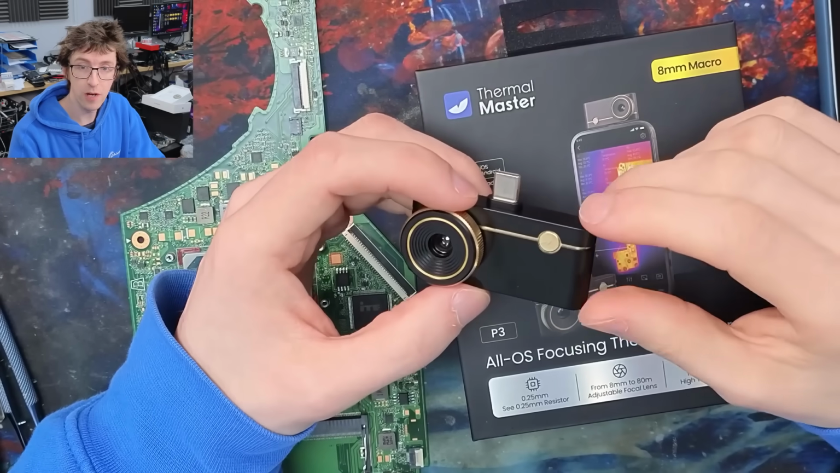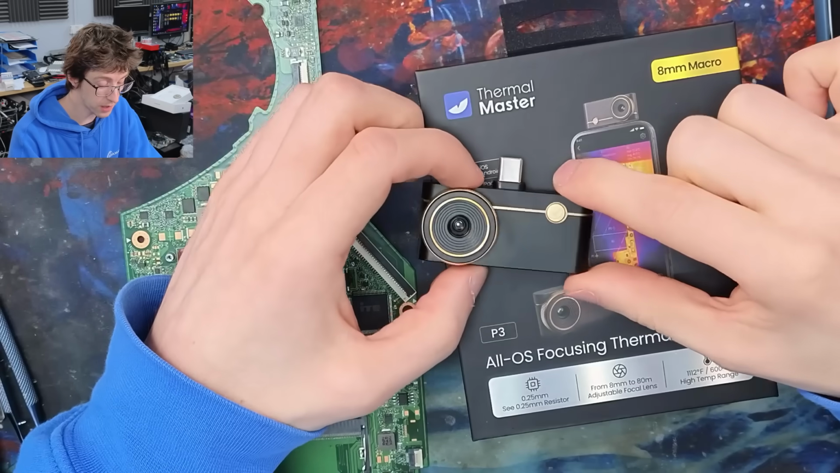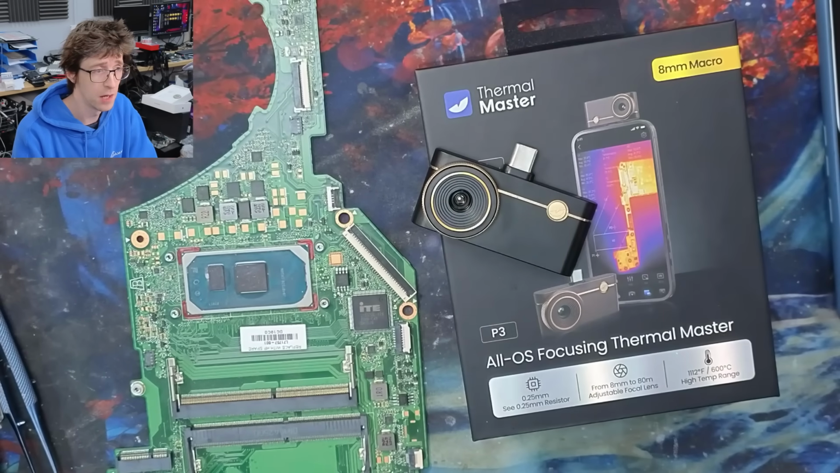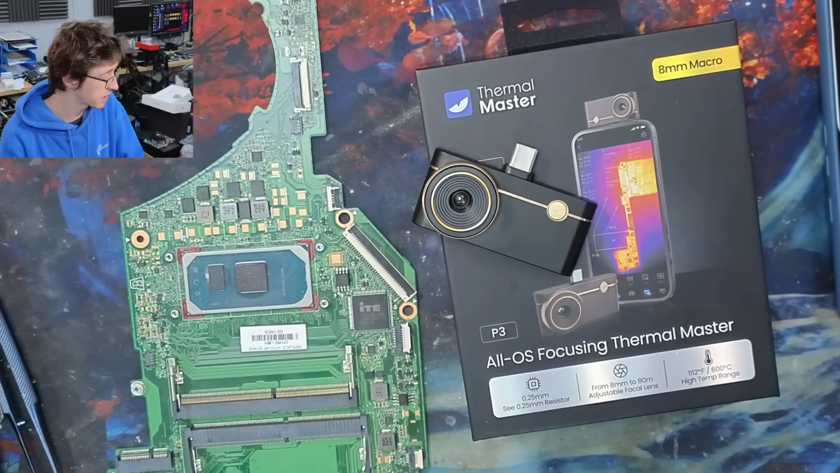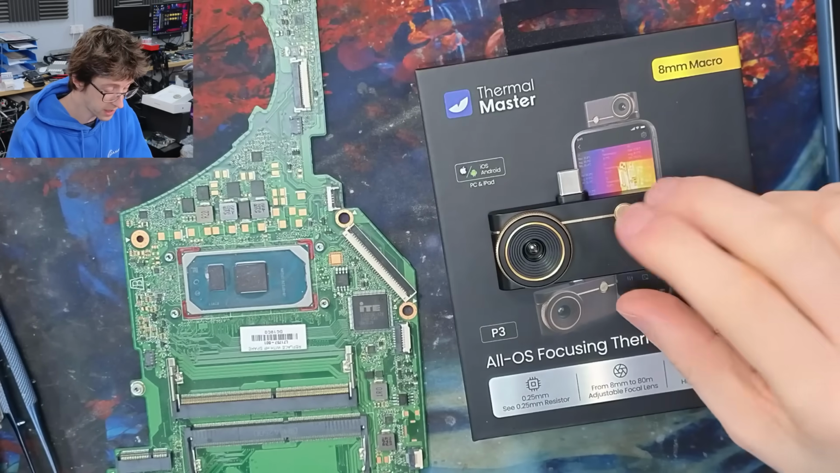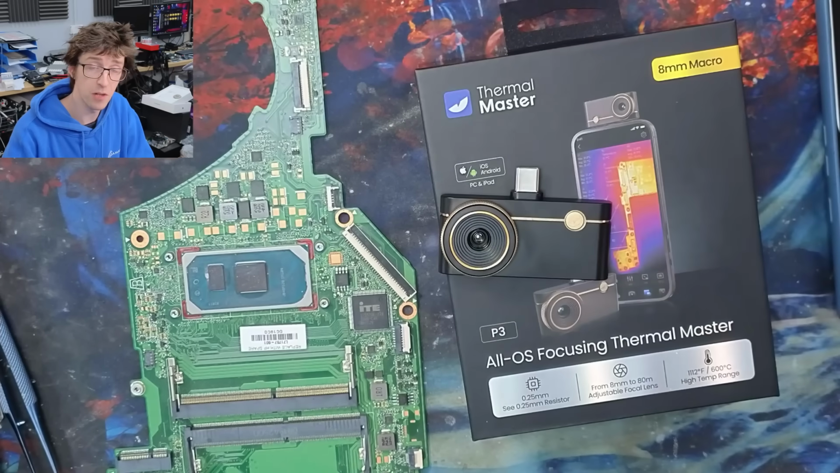I think between £200 and £300 is a fair price for thermal cameras of this category, and if you're doing the kind of repair work that I display on this channel, then I think one of these is a cracking buy for your toolkit, because it will just make short circuits an instant find instead of messing around with alcohol, rosin flux, or any of the other sort of shed methods of doing this. So good product, good value for money. This is definitely something that I would recommend using, and this guy is definitely going to be my go-to thermal camera for my subsequent videos.